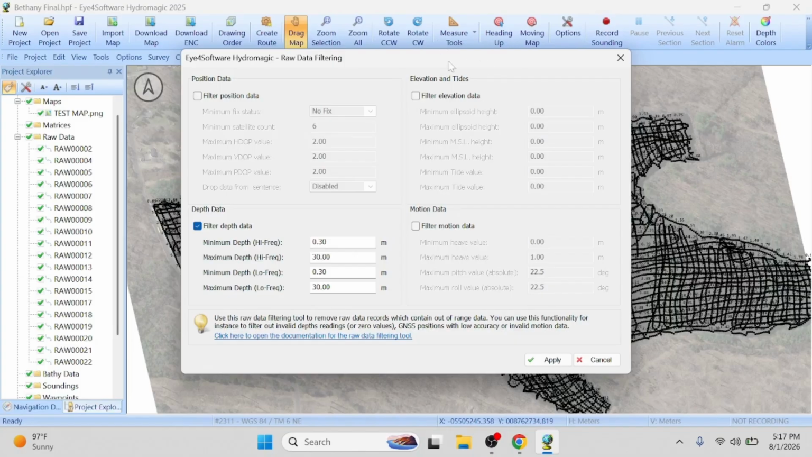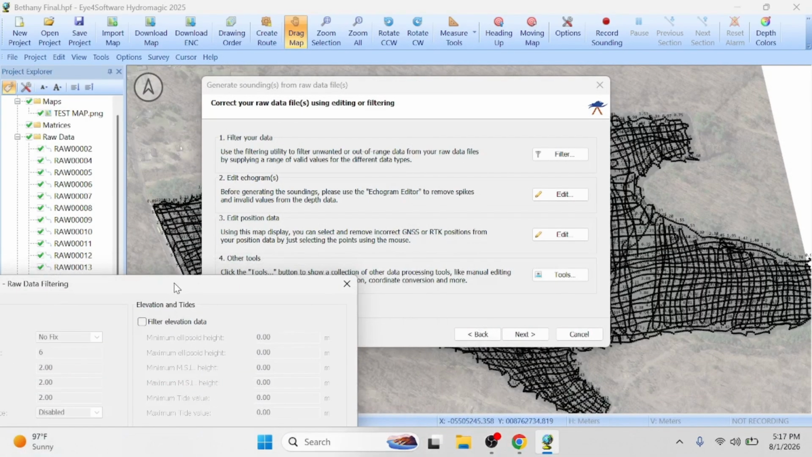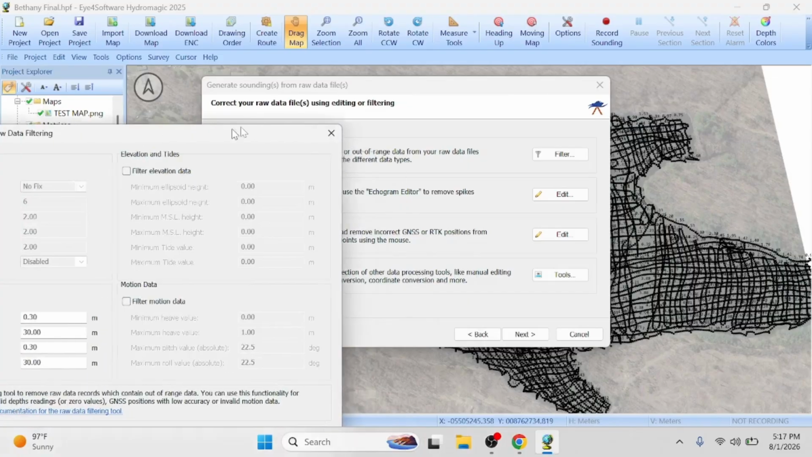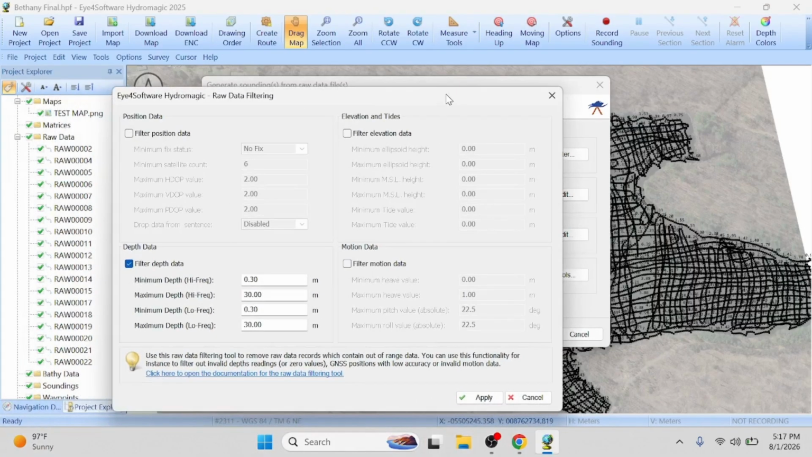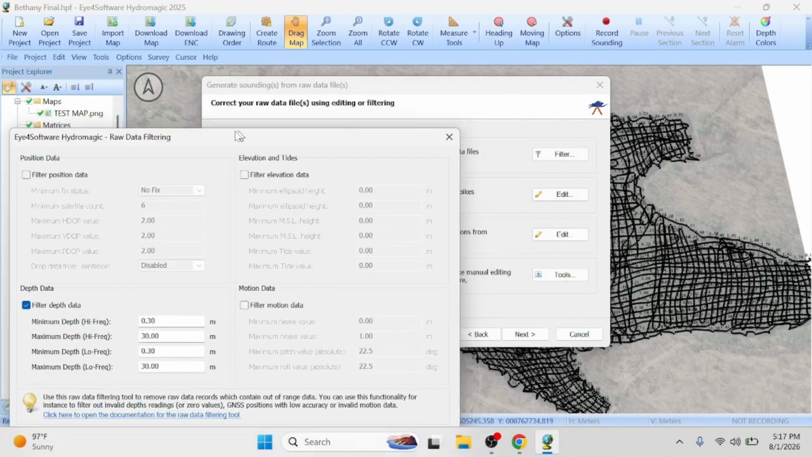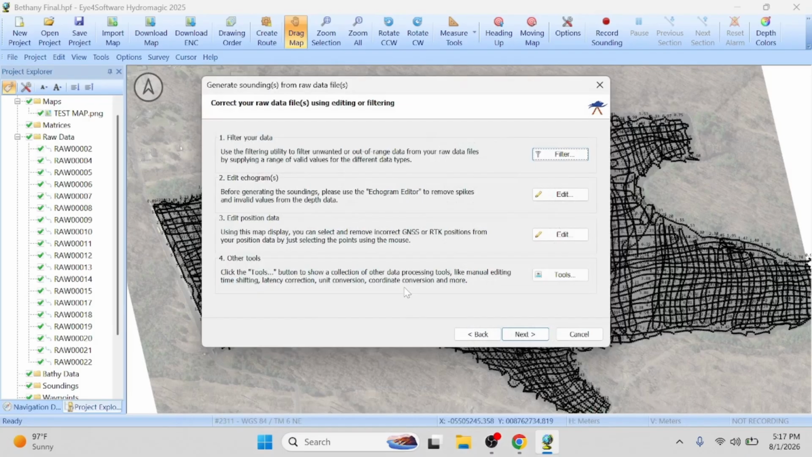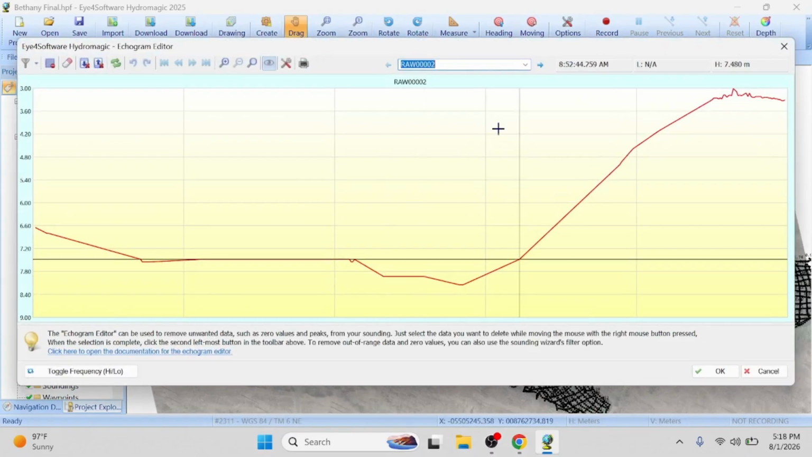And then I know this lake was not over, I don't know how deep it was, but I don't think it was over 30 meters, but that's even really deep. So I think it was 20, but we'll see. I'm going to put 20 meters. We didn't use a low frequency. We used a high. So we will apply. Now we get to the edit echograms.